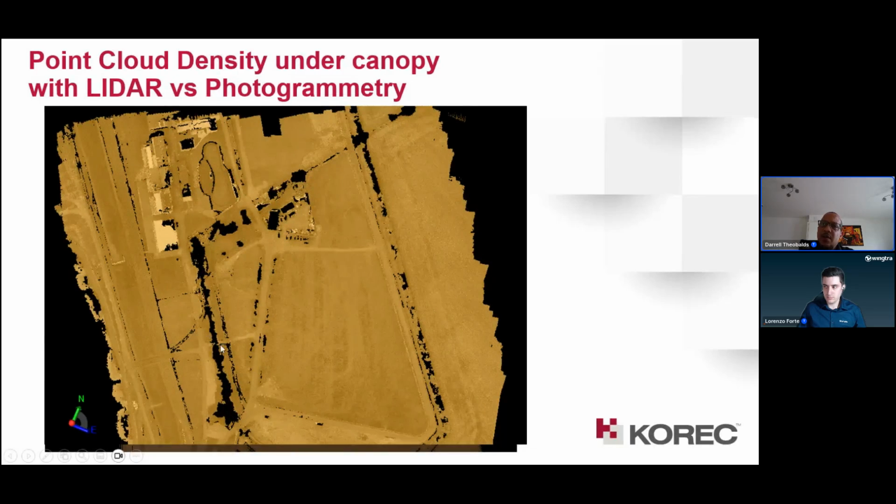True, this area is fairly flat, so it's an open field area. But if you're working in a forest or a heavily forested area, this is when this really comes into play. You see the benefits of the software.